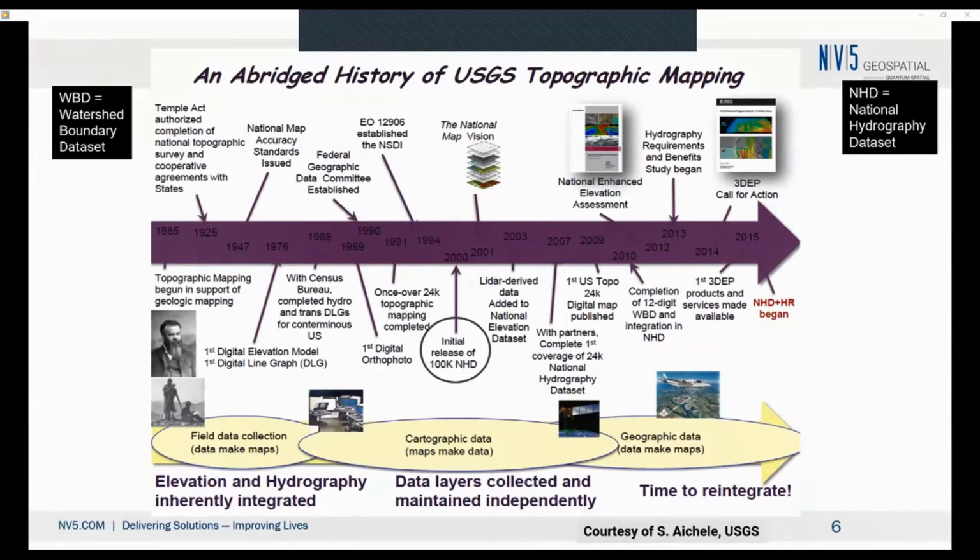That was the move into the digital arena. Then it was necessary to get the more detailed 1 to 24K information into the digital arena, and that started giving us much more detail.